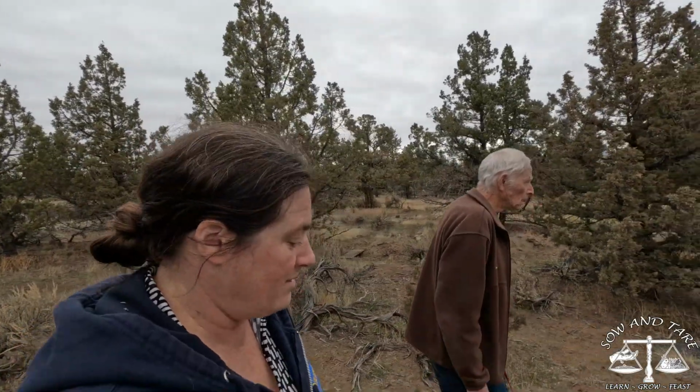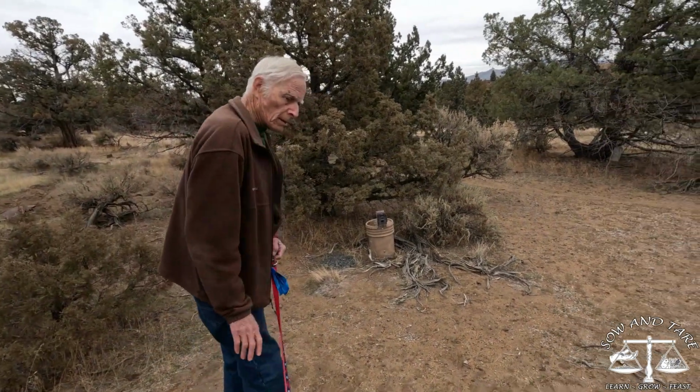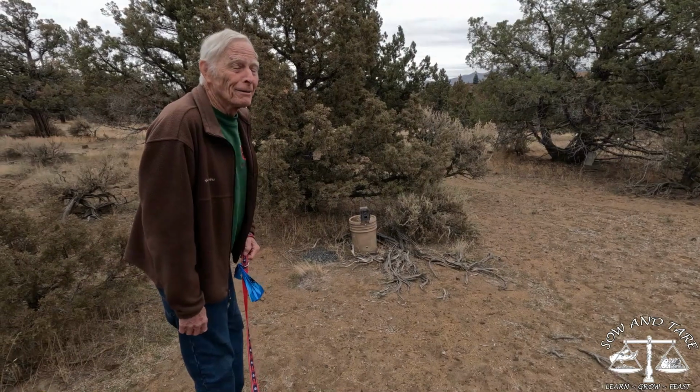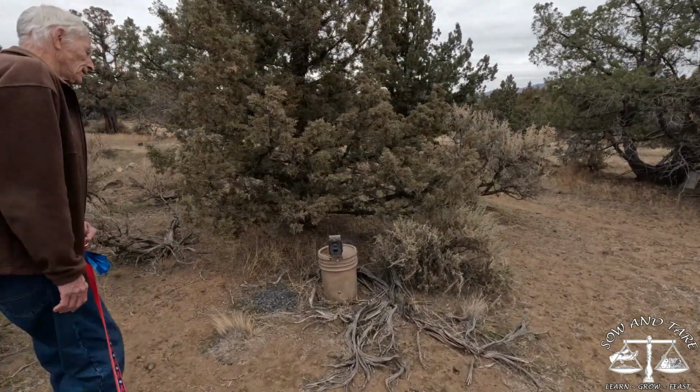So that's pretty cool. And these ones you put lids on because the bucket came with it, or why? Pretty much. Still has gravel in there? Yeah.